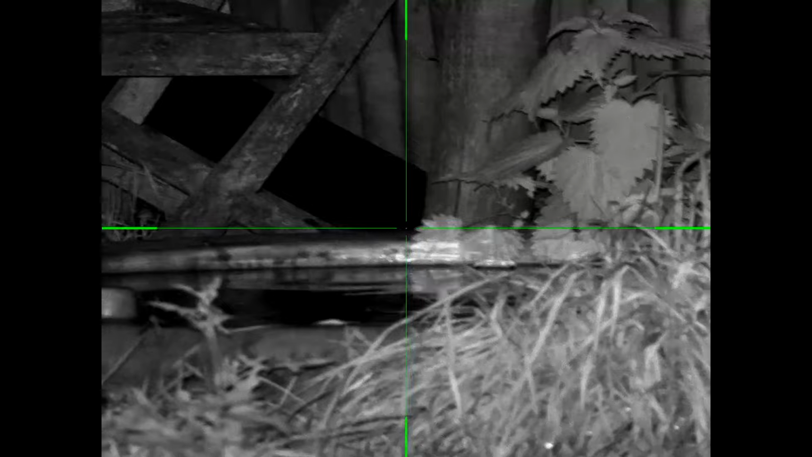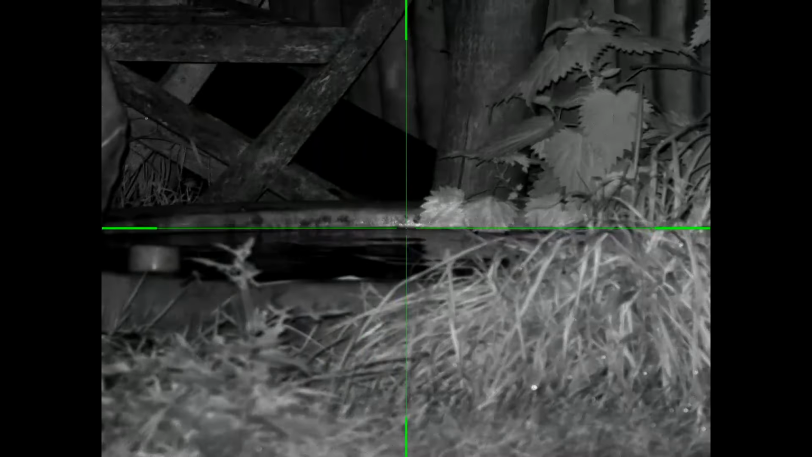That was a beautiful shot, wasn't it? Admit it, you saw that and you said, hell of a shot. That was brilliant. Let's see if we get any more. That's number 18, so we're doing alright.